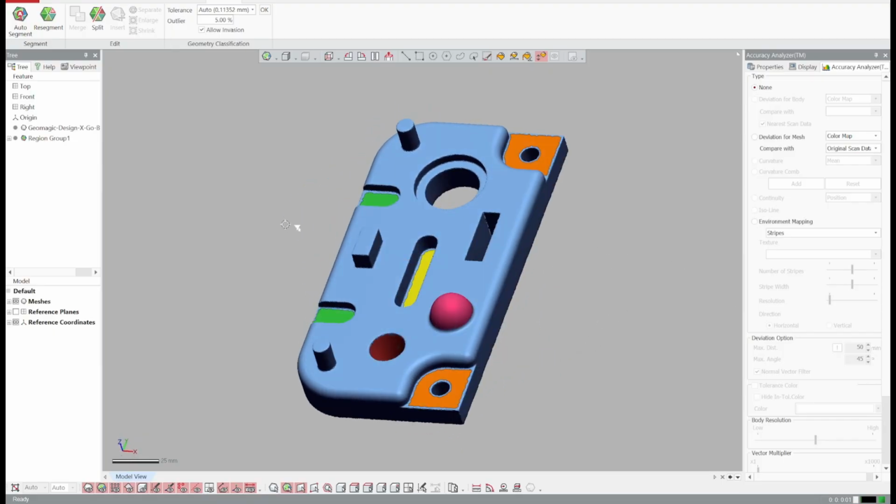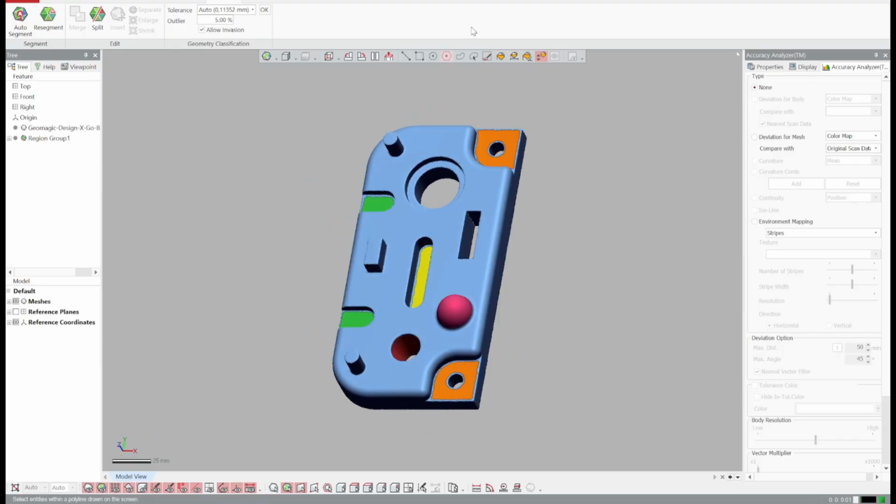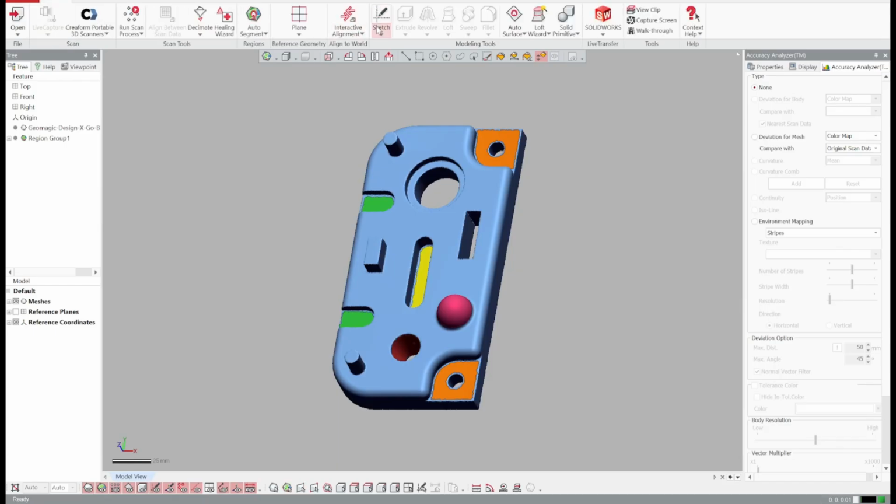And that should be everything to get going. Go ahead and start with the mesh sketch.